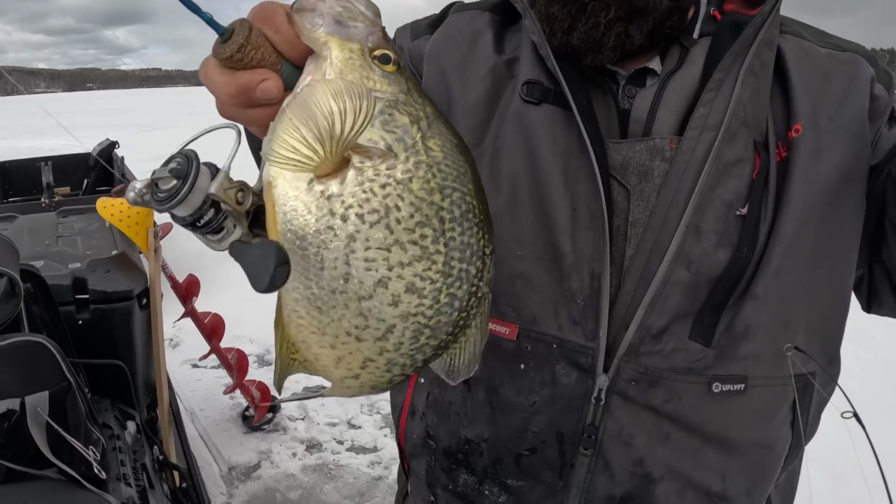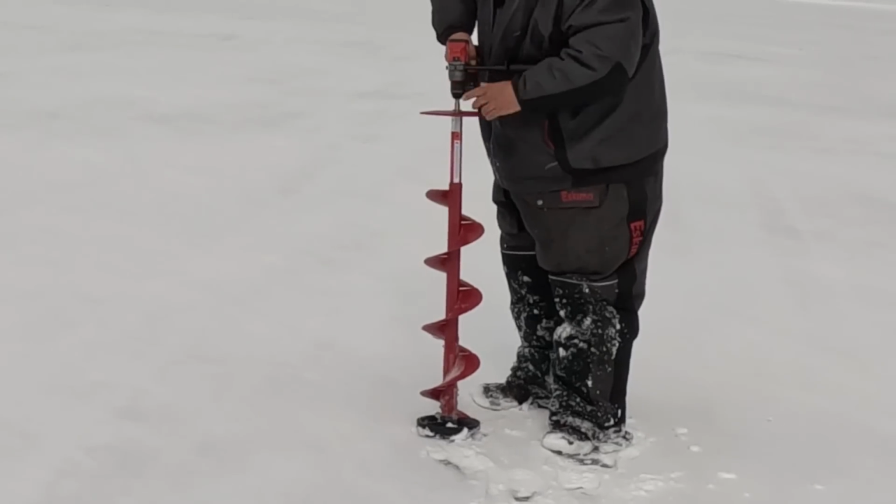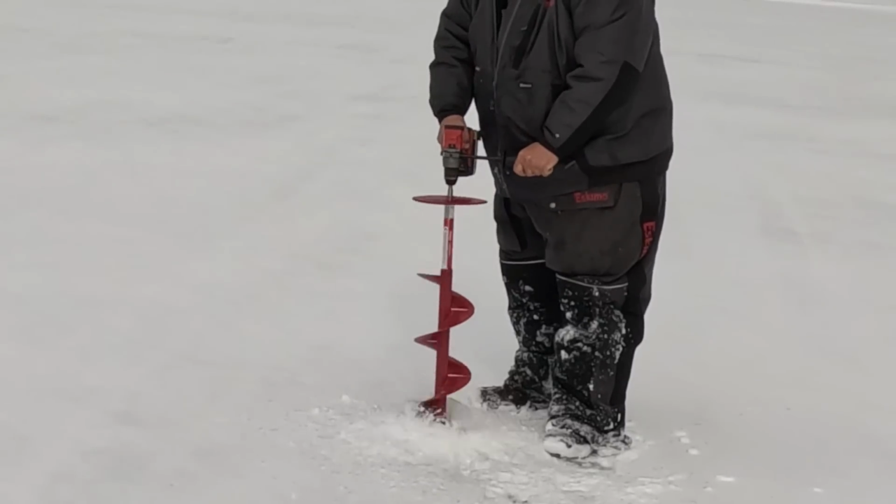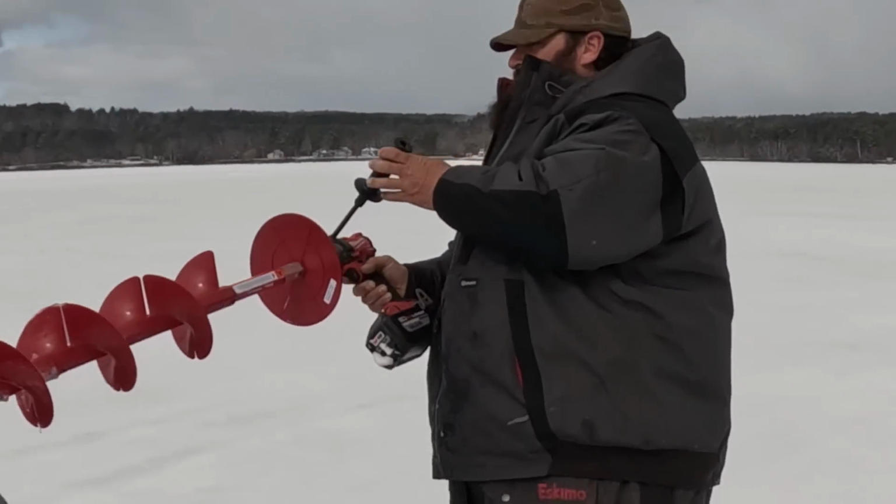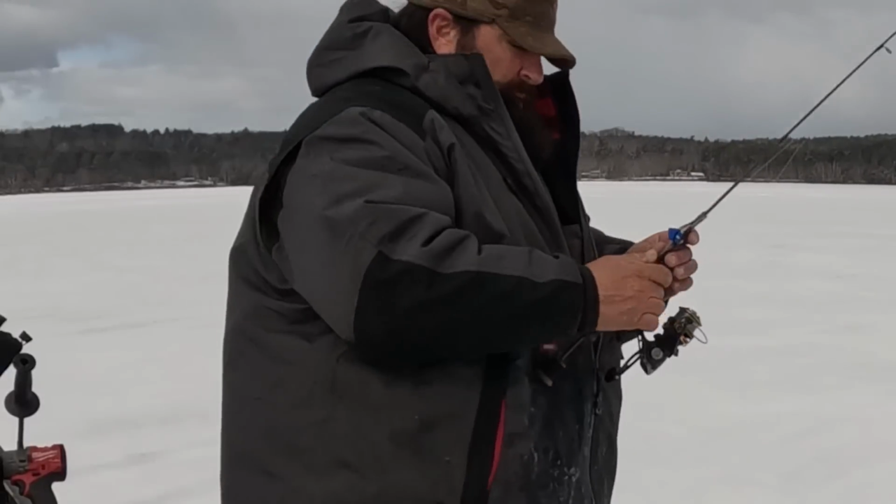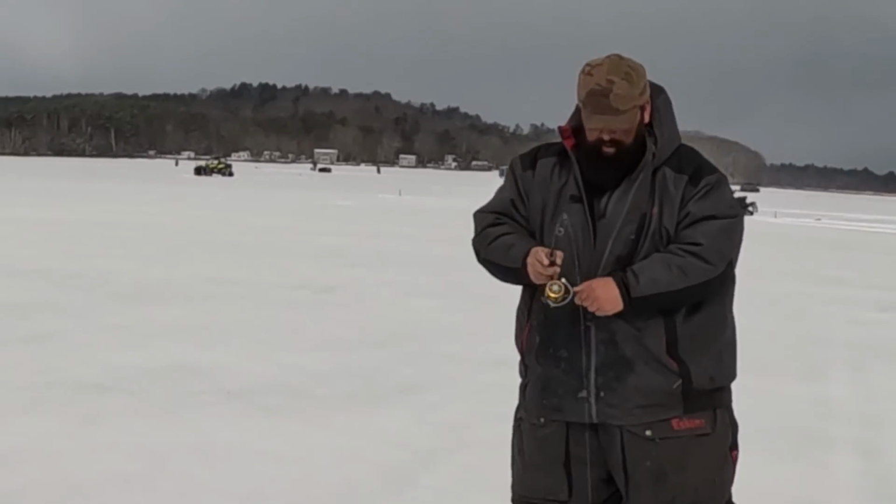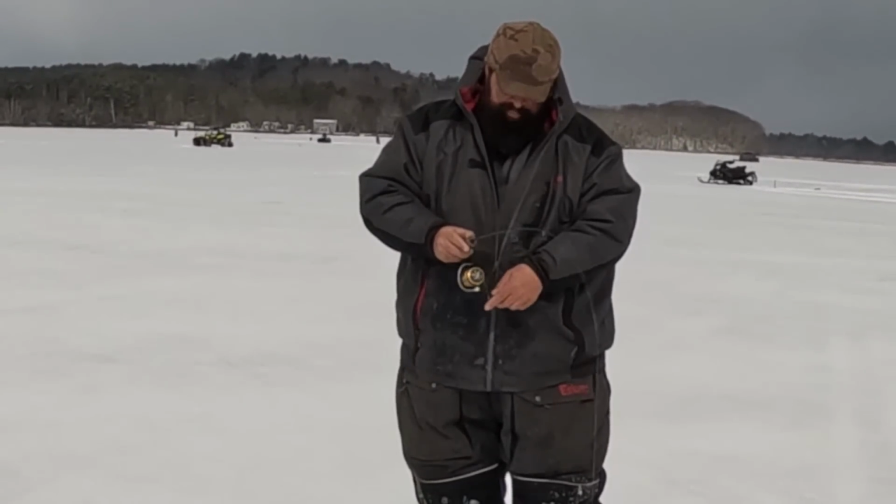12 foot of water, 15 inches, just one right after another. We'll try a big old lure. A little bit bigger lure. See if we can. That didn't take long. That did not take long. See if we can get some bigger ones in this group.